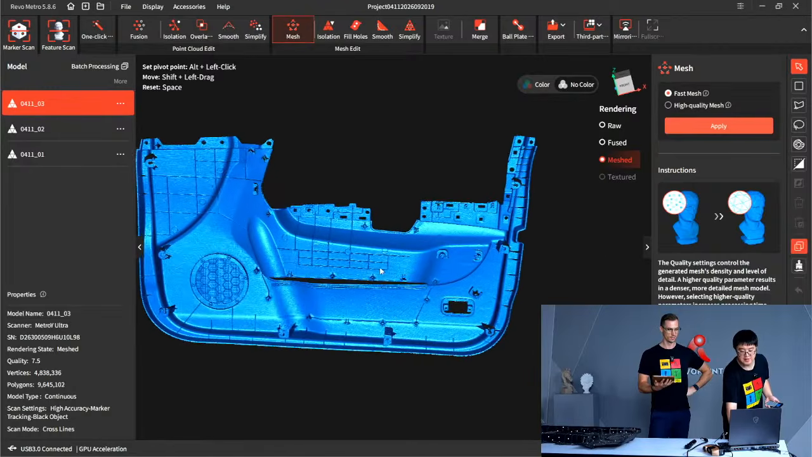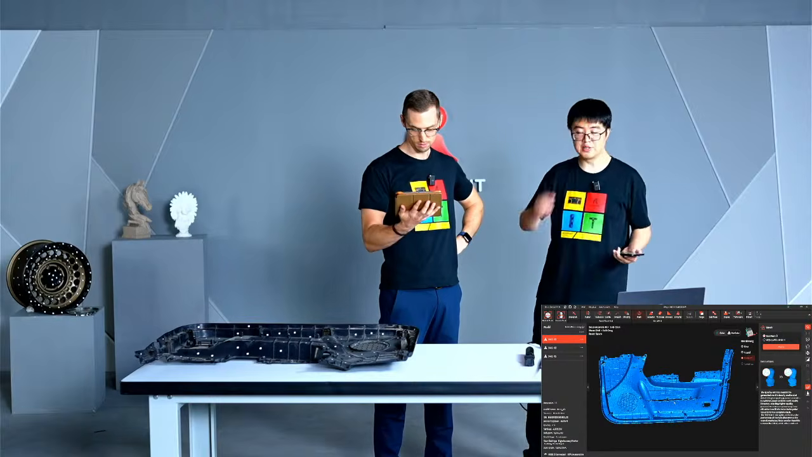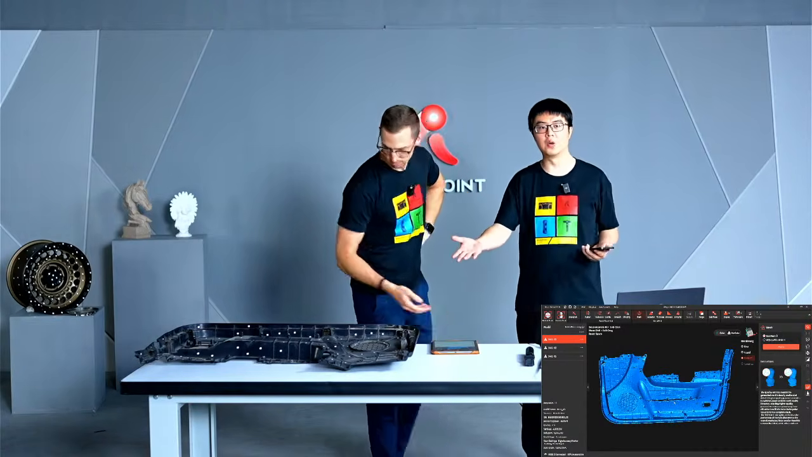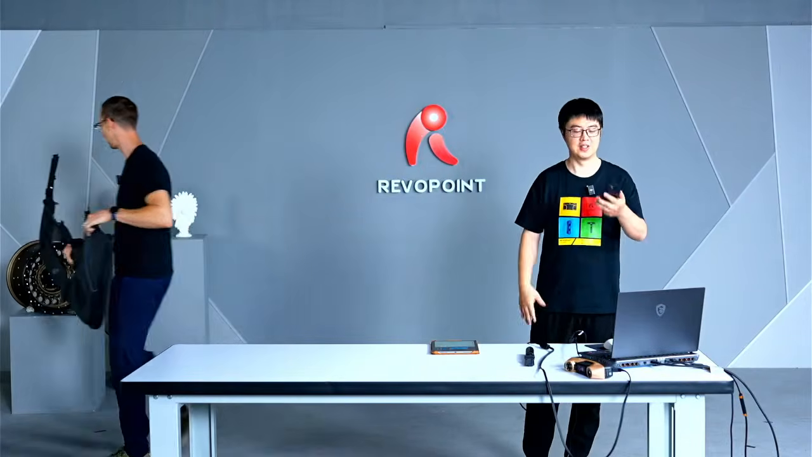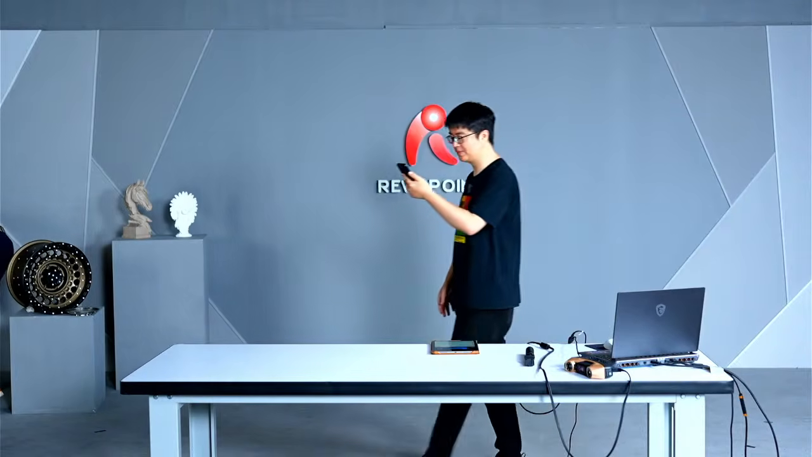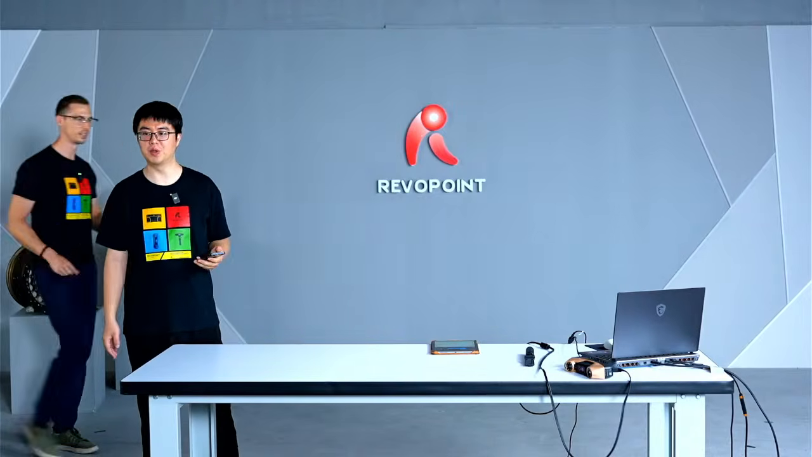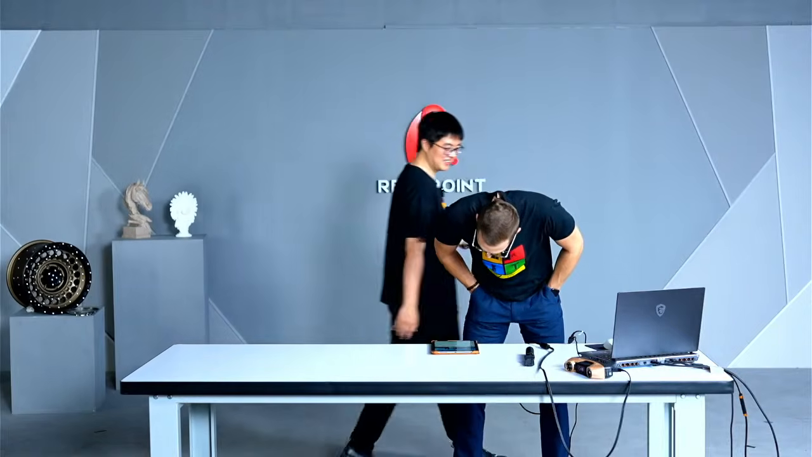That's a fine scan. Okay, ladies and gentlemen, what do you guys say? You want us to keep showing the laser scanning, or we move to the next scan mode? One more scan with the laser mode, or we move on to the next? Want to hear it from you guys.